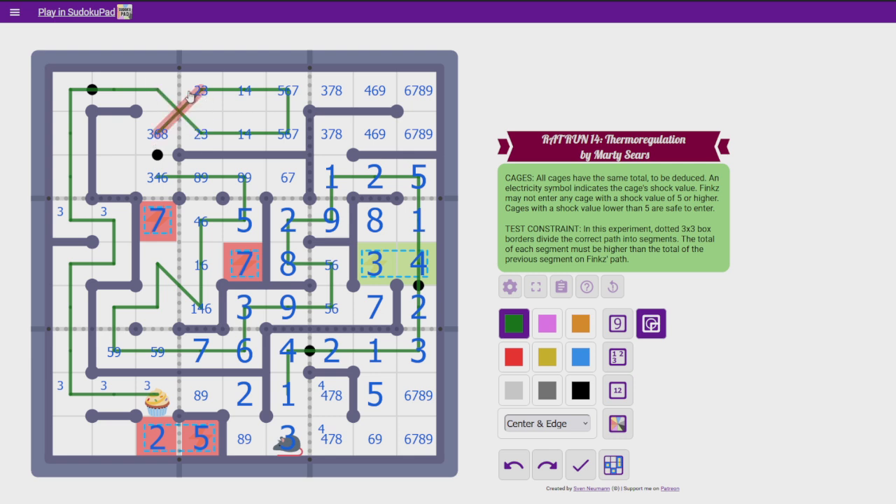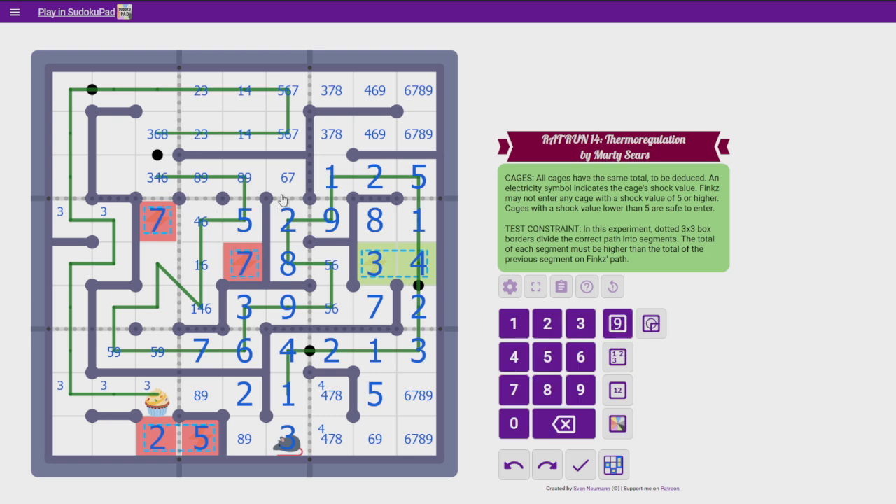We can't crisscross our path. So that's going to have to connect there. This is going to have to connect here. And now it's fixed. Yeah, this is 21. Which means those are 5 and 6, and that's a 7. This is 22, 23, 24. And like we said, the only way of making 24 is by maximizing all these cells. Which is by putting 8, 7, 6, 3. Which forces that to be an 8. Forces 3, 6, 7 in there.